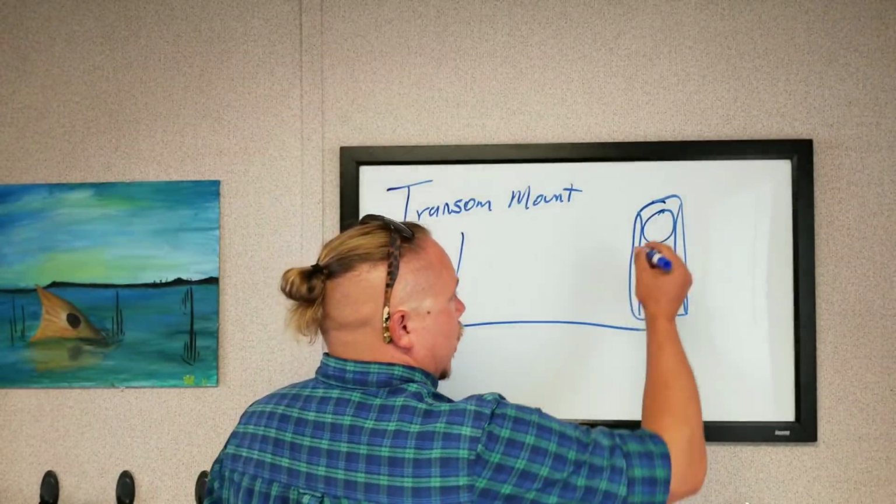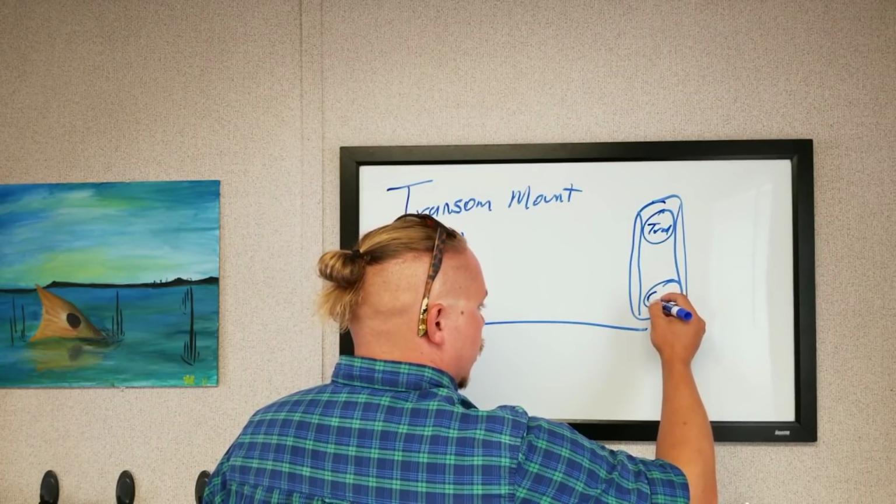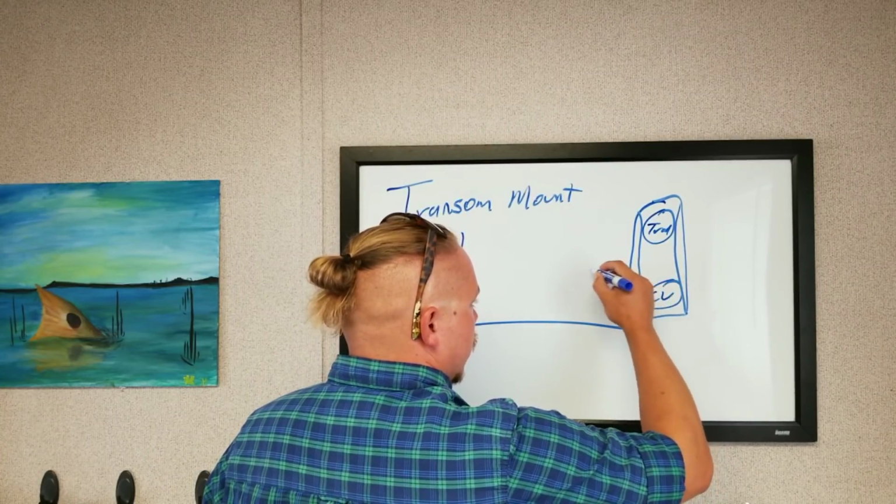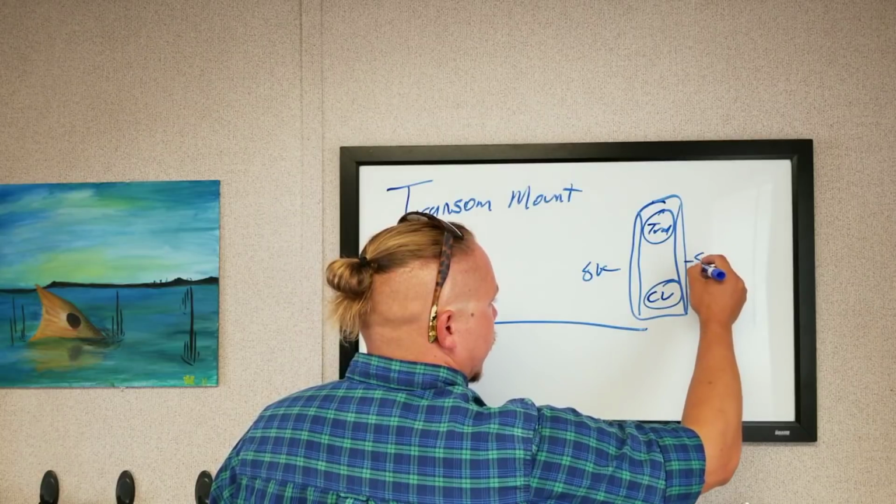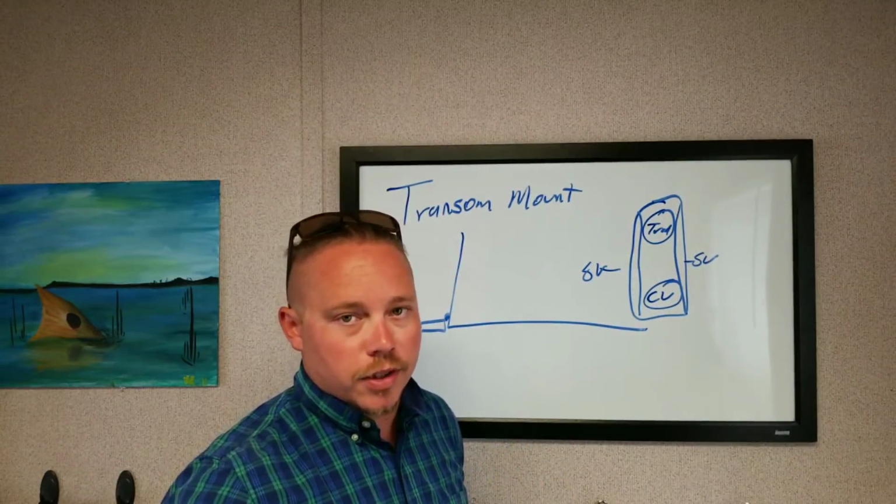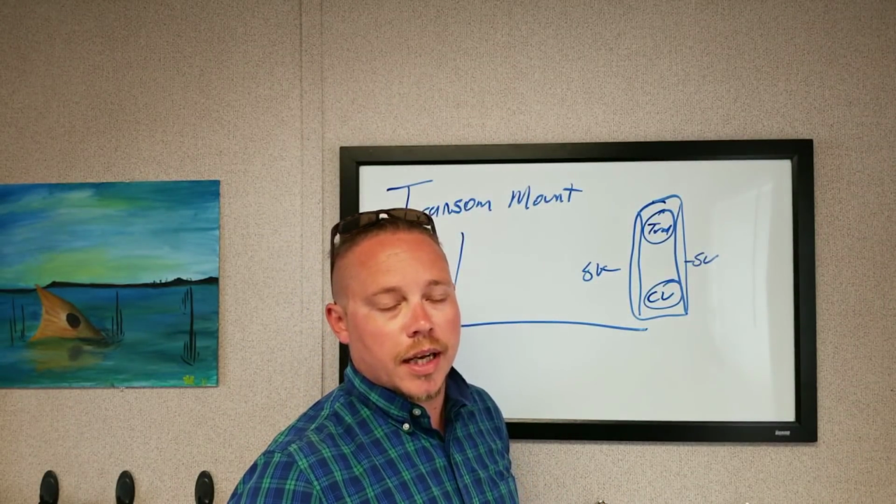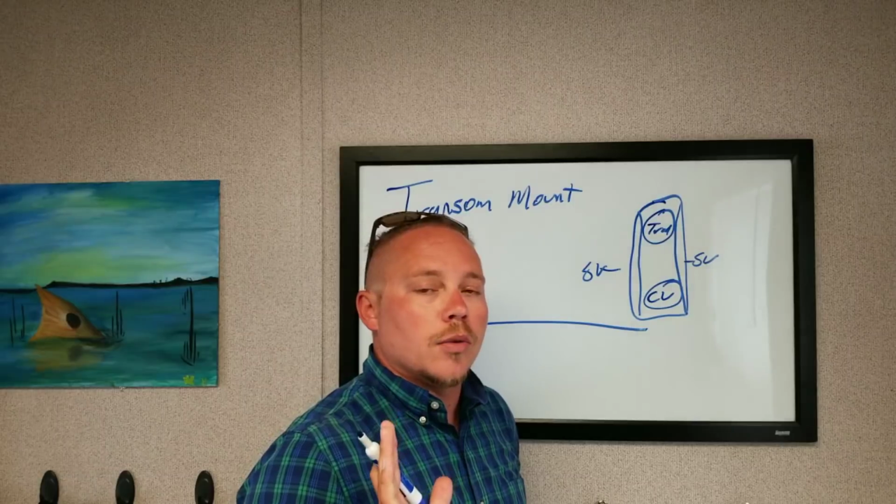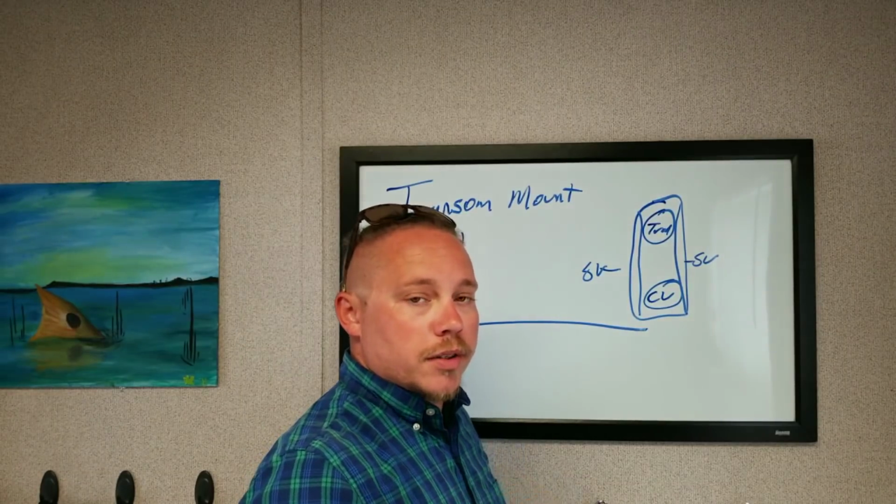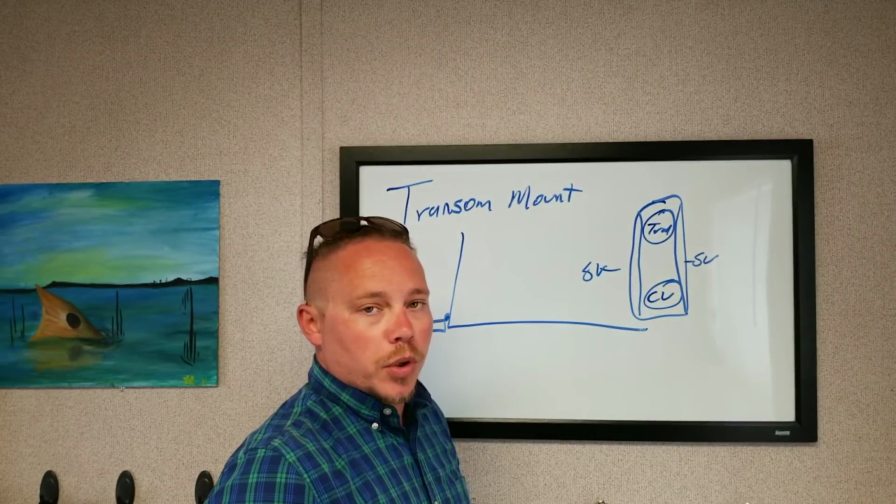So in here, I'm going to have traditional sonar, clear view sonar, and side view. We'll go down and break down how that's going to work in a minute. But right now, just understand that with the Transmount transducer, I can put all my different forms of sonar in one transducer. And because it's directly in the water, there are no obstructions. In other words, I'm not trying to beam through a hull.